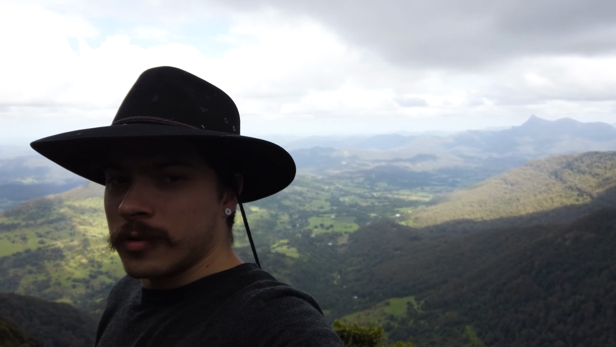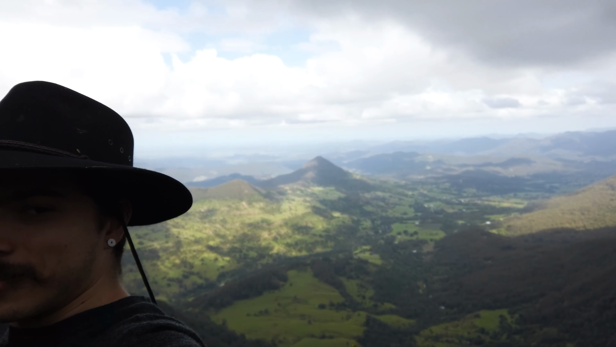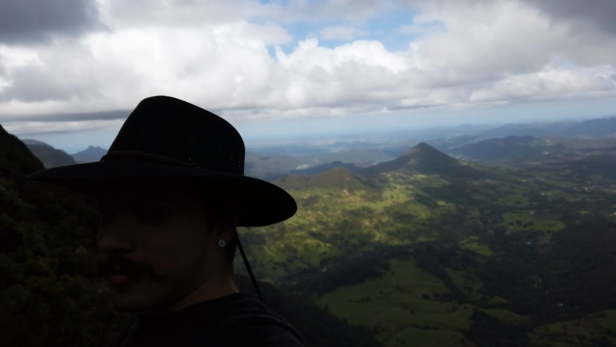So that's pretty much it. We've pretty much hit the end of the Albert River circuit. We've got 8 kilometers back until we hit Green Mountains, 3 kilometers till we get to the trailhead, and it's going to be, honestly, a pretty cruisy walk back. I don't think there's going to be much uphill or much downhill. If anything, there'll be a bit of downhill until we get back. But lucky enough to get treated to this amazing view on top of Echo Point Lookout. I'll stop it. And it's just looking fantastic.